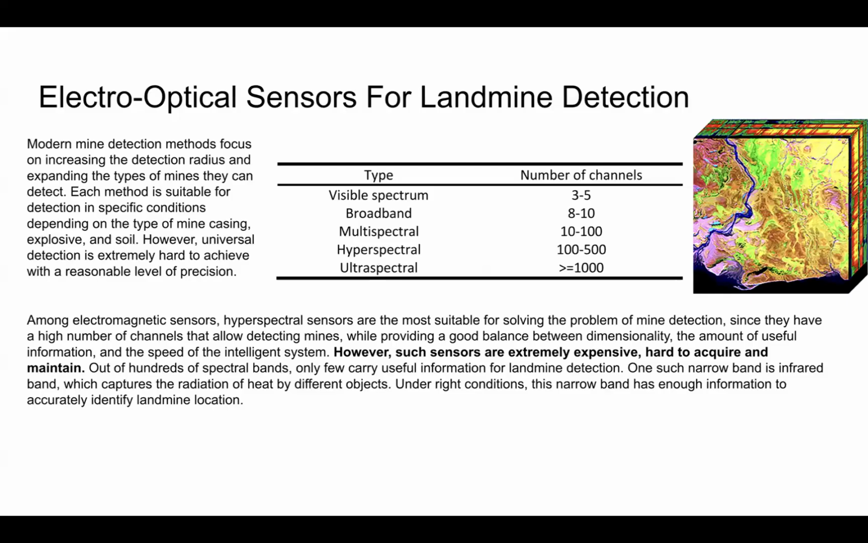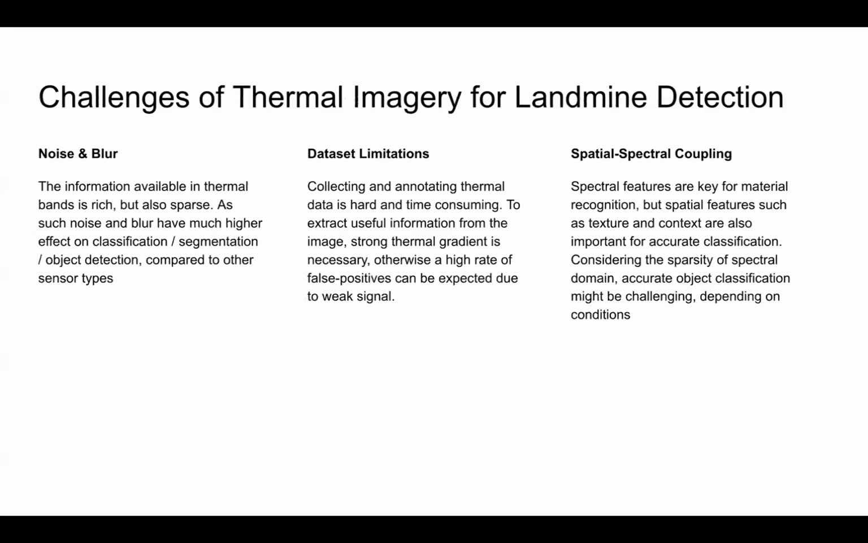One such narrow band is infrared band, which captures the radiation of heat by different objects. Under right conditions, this narrow band has enough information to accurately identify a landmine location. Now, there are also challenges to using thermal imagery for landmine detection. Noise and blur is a major consideration as we uncovered during our experiments.